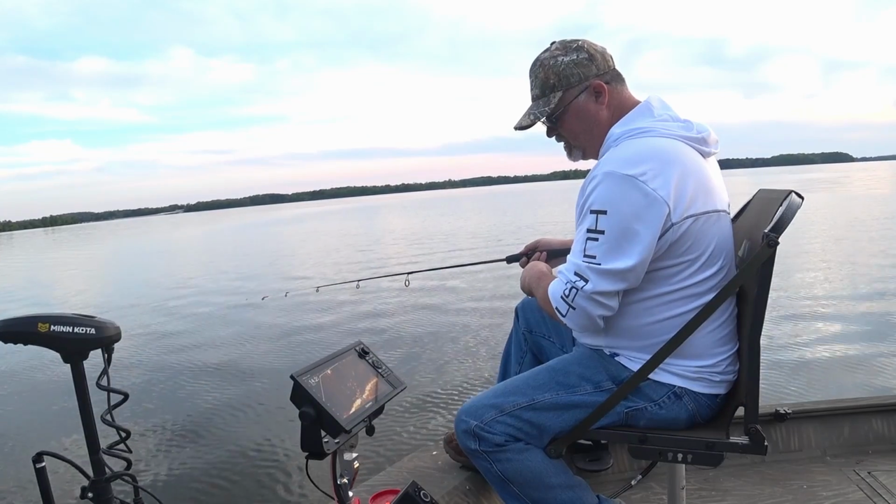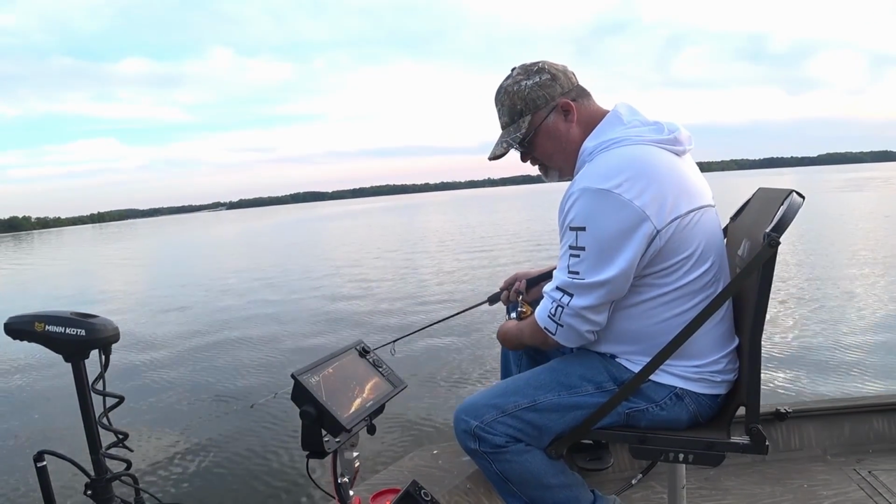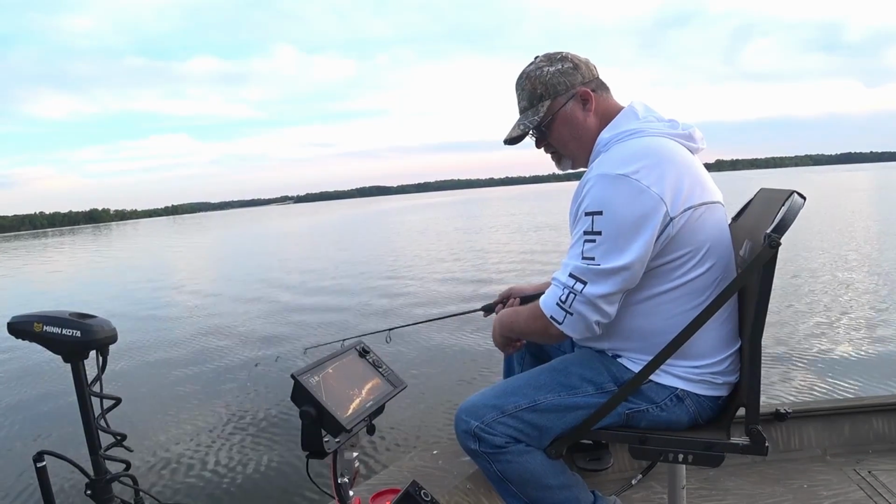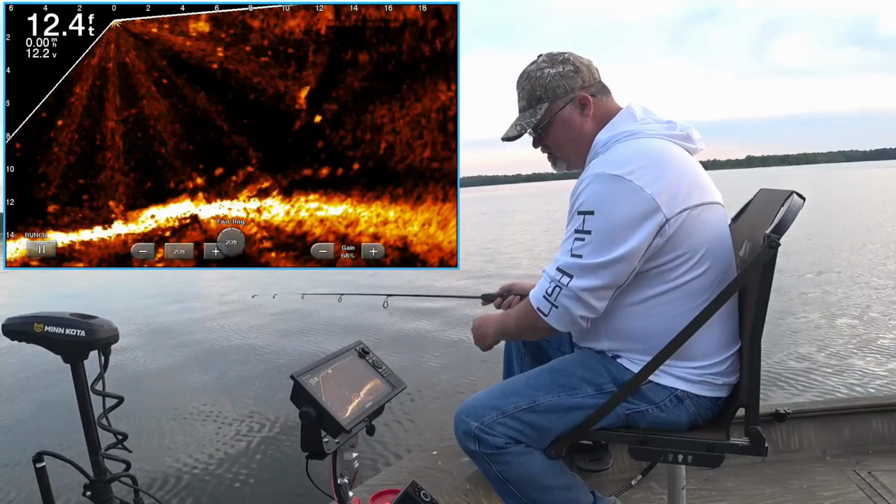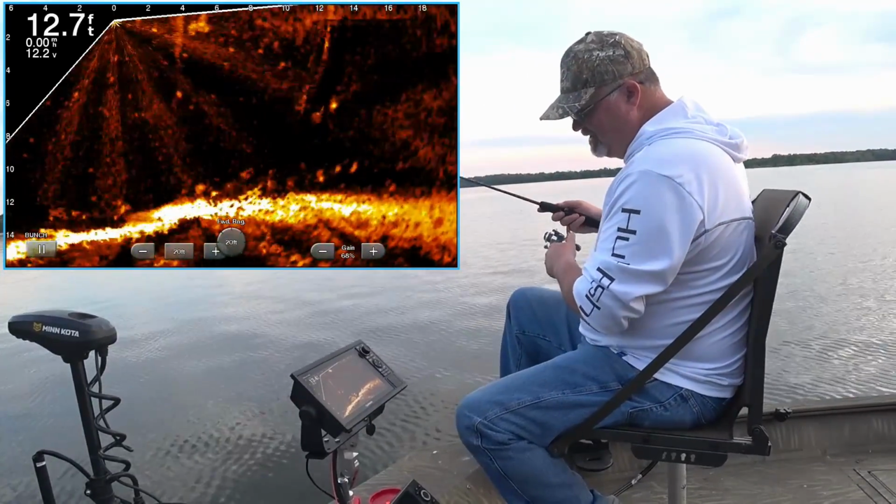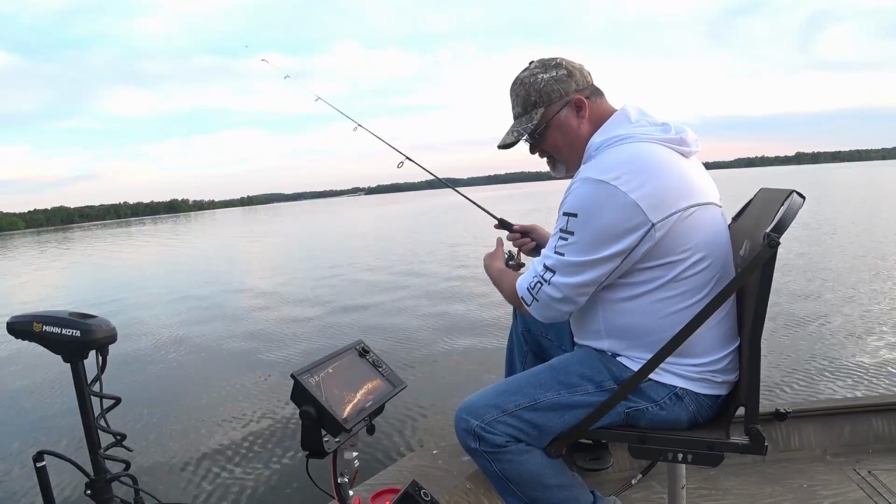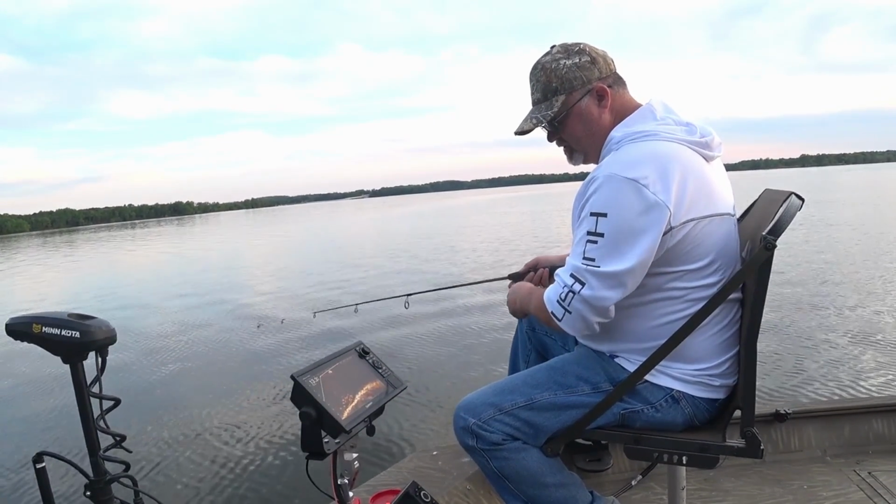There's a mess of them down there. Just trying to get them to quit fighting over them little bitty dinks that are down there. There it goes. Yeah, these are going to be small, more than likely. But that's the only way you're going to find out. Get out here and start fishing the spots where you know they're going to be going to. That's a little bit bigger one.